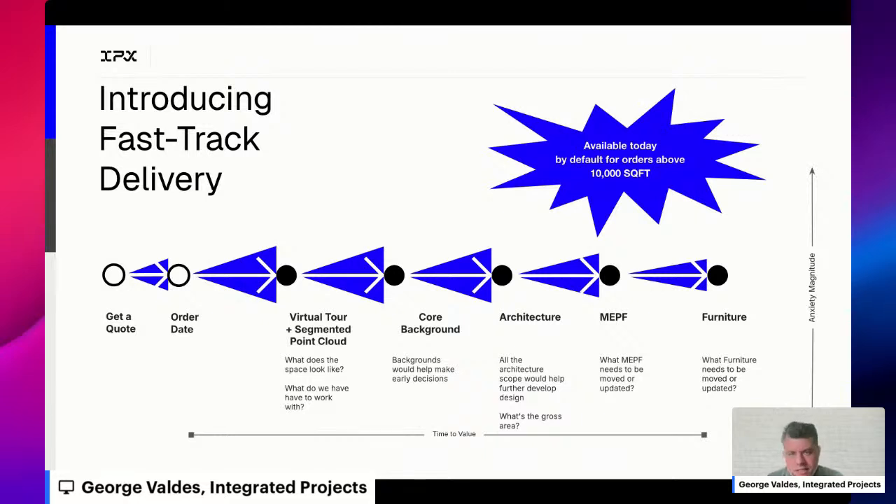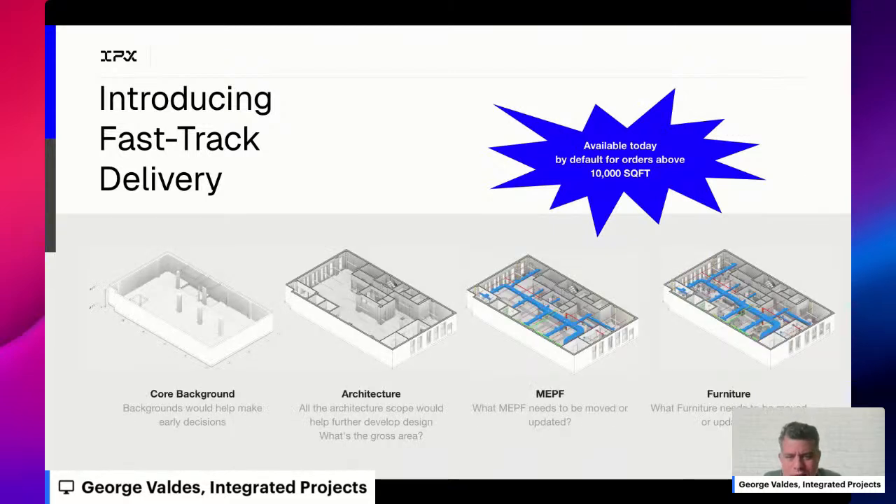And what this means now is not only do you get a virtual tour, but you don't just get a point cloud, you will get a segmented point cloud, which for those that are more technical, just means that you will now have about 15 different types of categorical point clouds to allow you to remove information you don't need. So if you wanted to understand an area of the project without extraneous information, you can. Core backgrounds, which we'll talk about in a second. And then the rest of the scopes will be delivered more progressively and sequentially, as opposed to waiting till the whole pizza's cooked at the end before you can eat it. Here, you'll be able to eat slices at a time, for those that are very hungry.